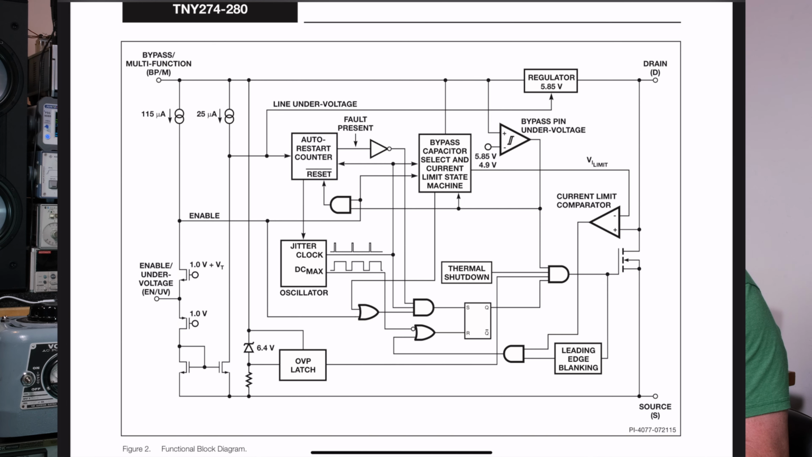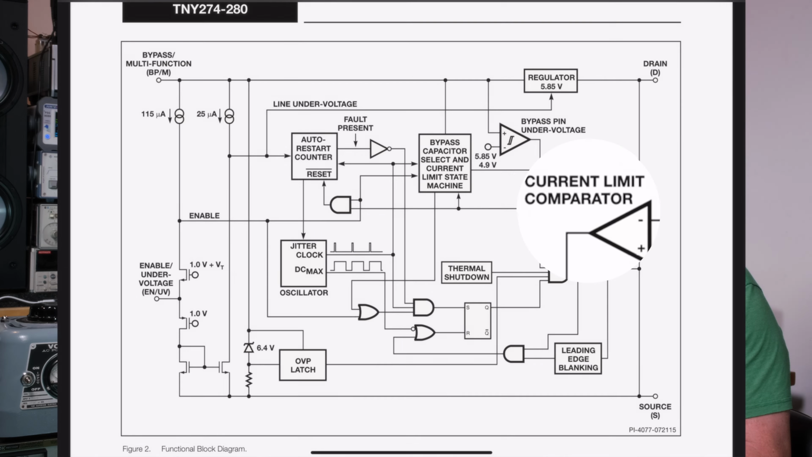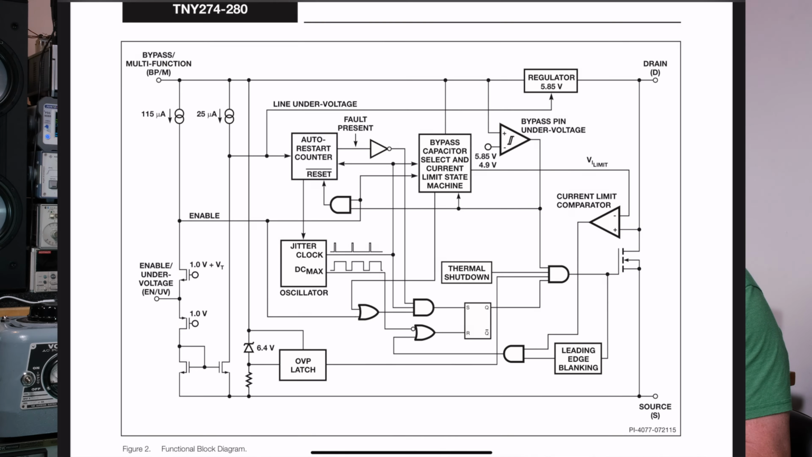And any one of these things that it sees, over current, thermal shutdown, any of those things, you'll have an auto restart. So there'll be a counter in there, and it'll wait a certain period of time, and then it'll try to restart and see if the fault has cleared. If it hasn't, it'll go back into fault mode and it'll retry. Sometimes that's called a hiccup because it hiccups and tries again.